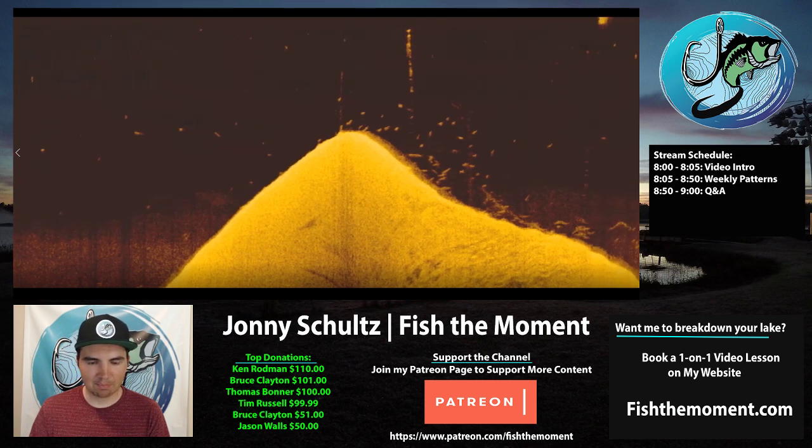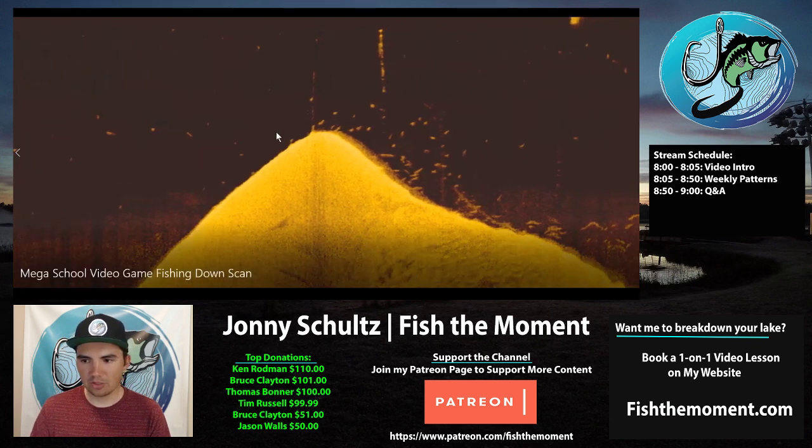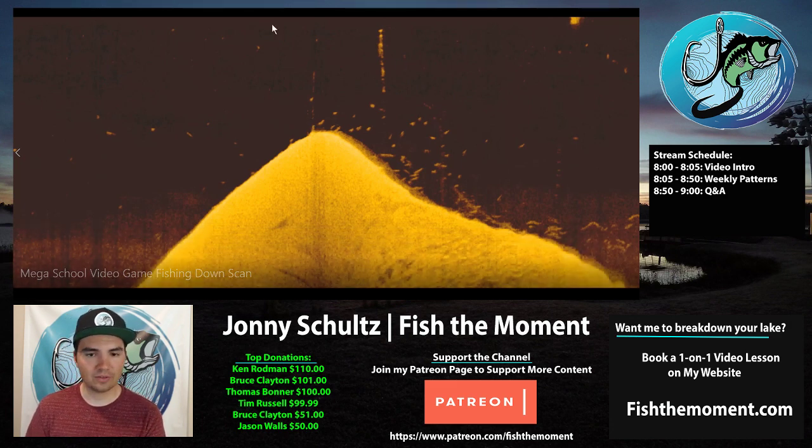And I don't actually have the depth range on, but you can see how many fish are just all over the screen on this image. And here's that same kind of tree. And these fish were actually setting up a little bit shallower when I was finding them a couple weeks ago. They were setting up in anywhere from 20 to 35 feet of water.